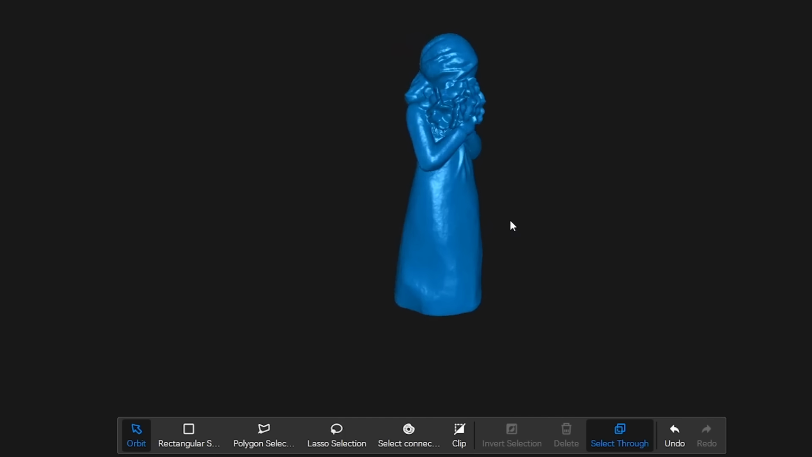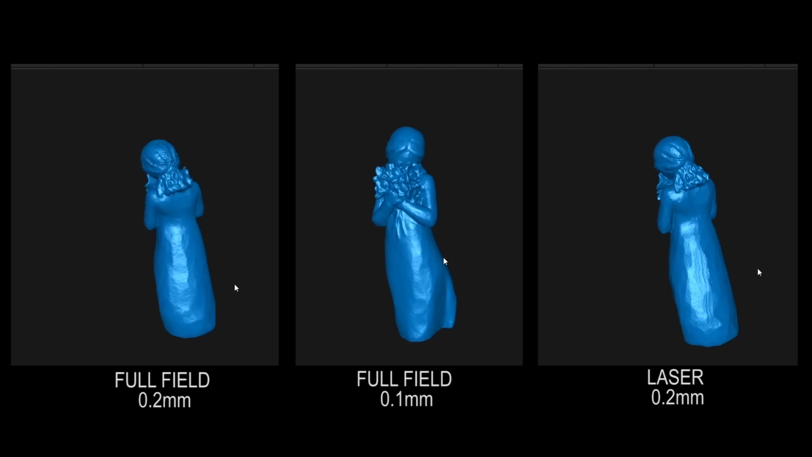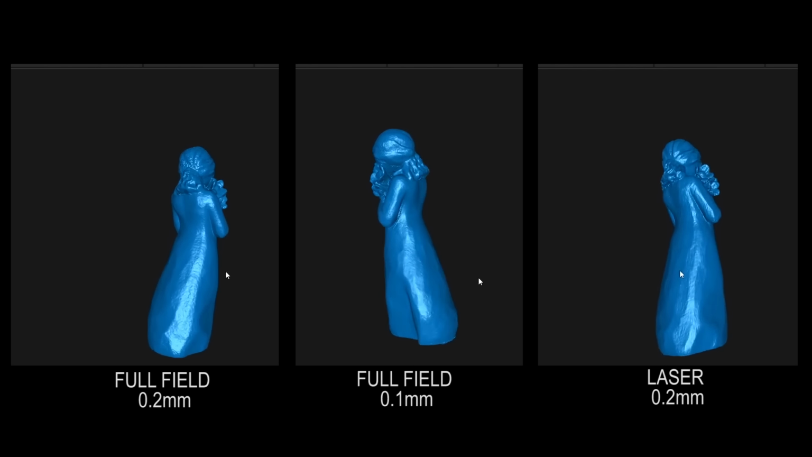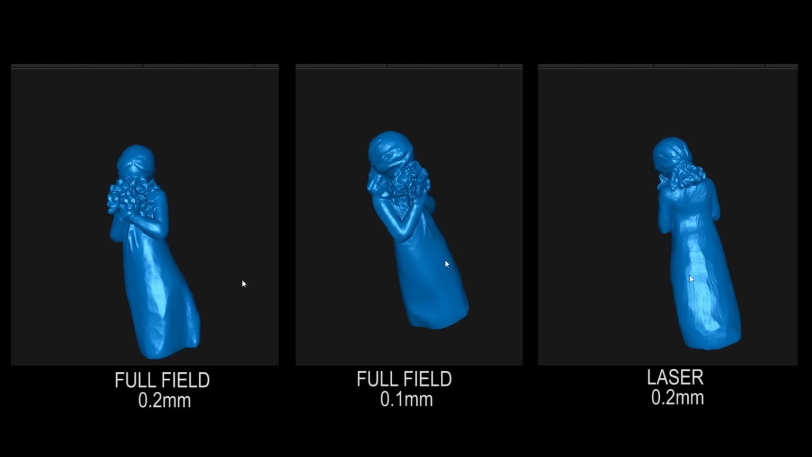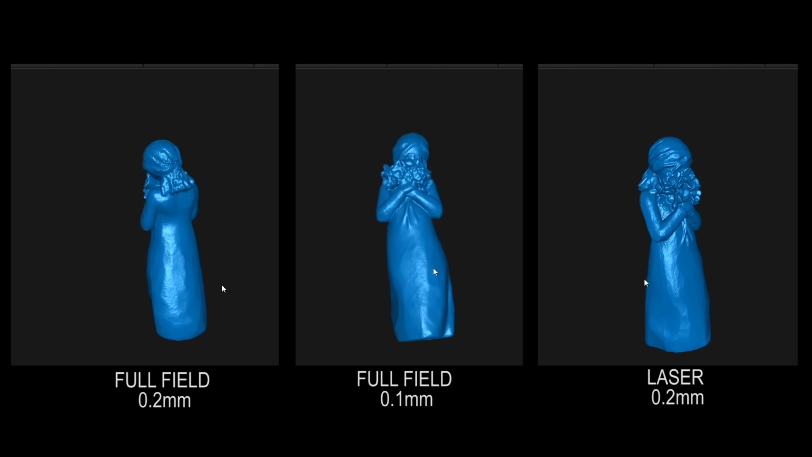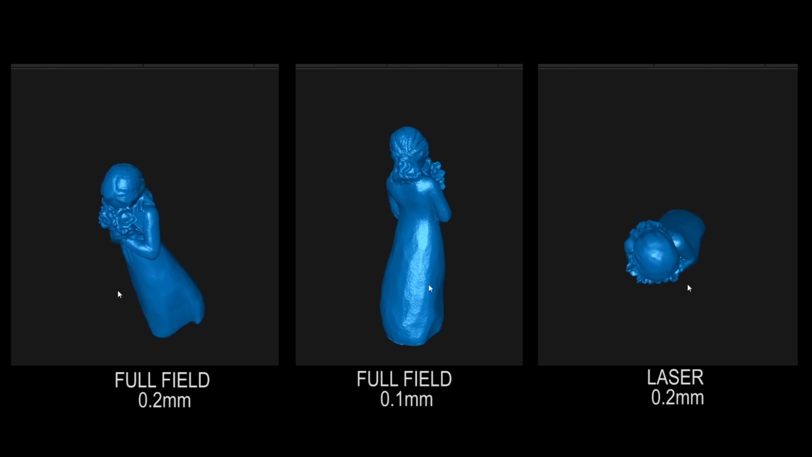Here's the same small item scanned using different settings. First, we have two scans in full field mode, one at 0.2mm and one at 0.1mm. And for comparison, here's a scan using the laser mode at 0.2mm.